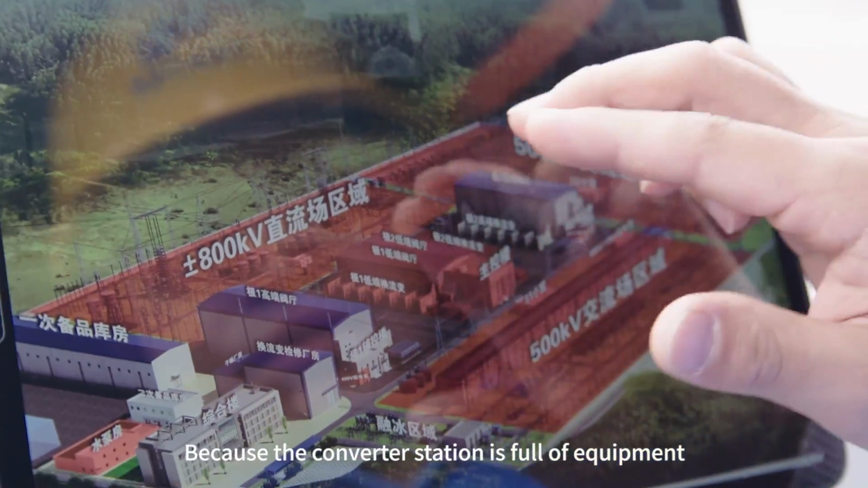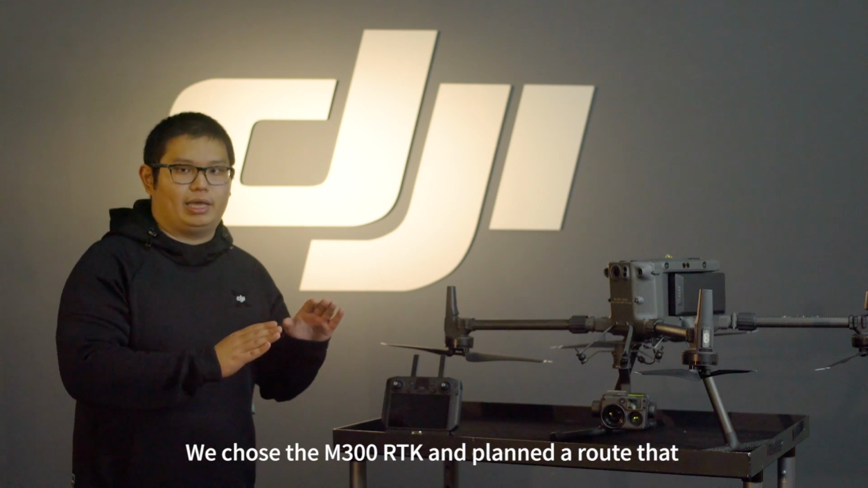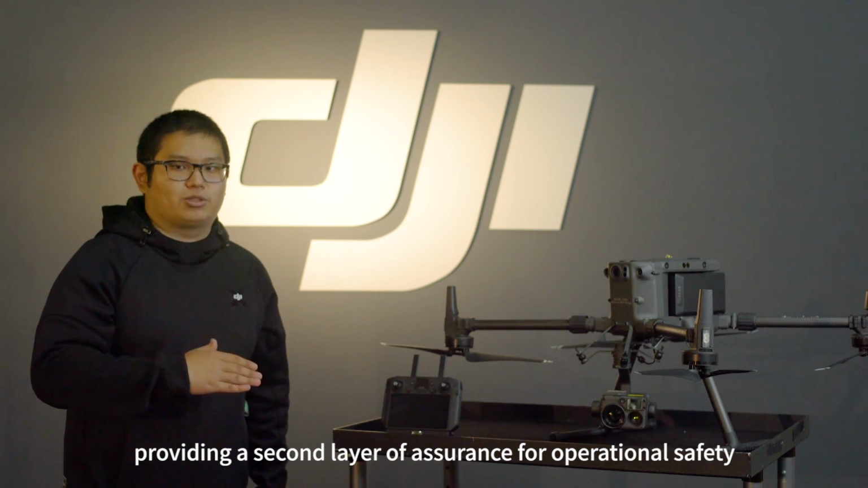Since the converter station is full of equipment, any failure can cause severe consequences. We choose the M300 RTK and planned a route that will not pass over these equipment, providing a second layer of assurance for operational safety.